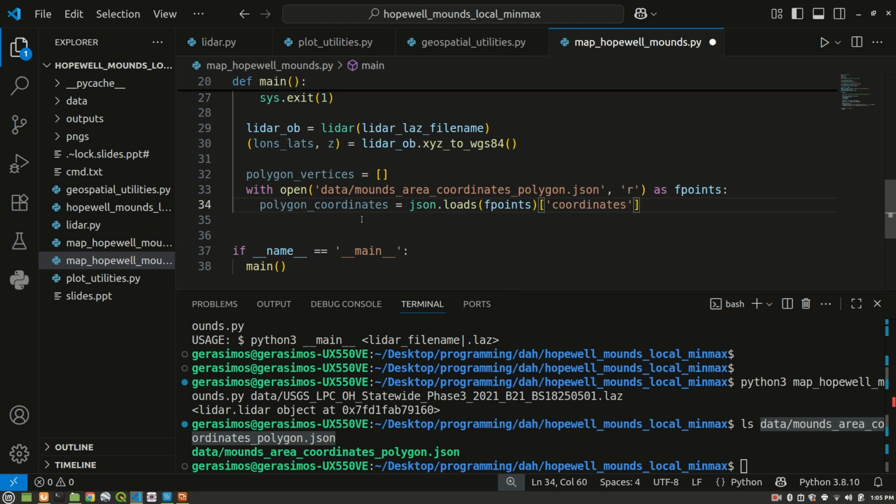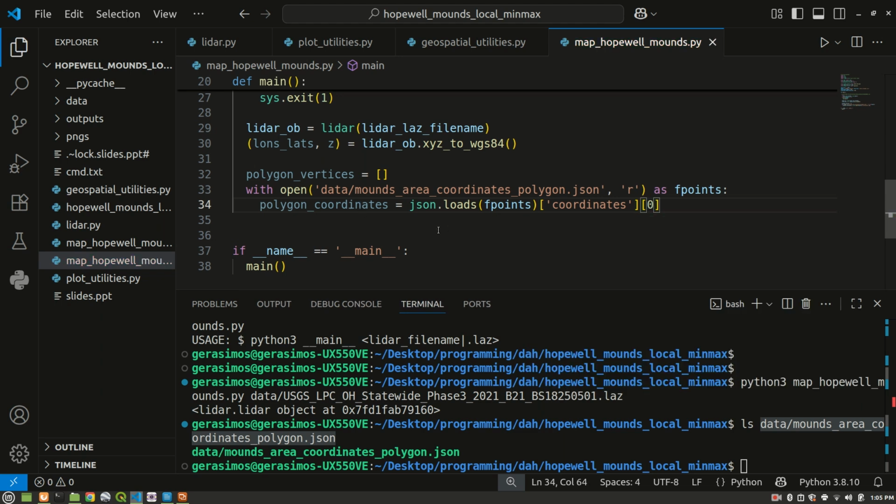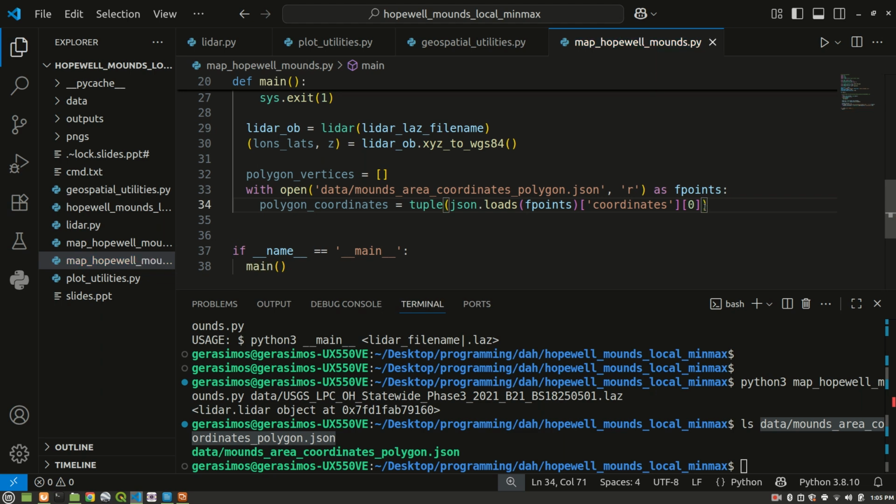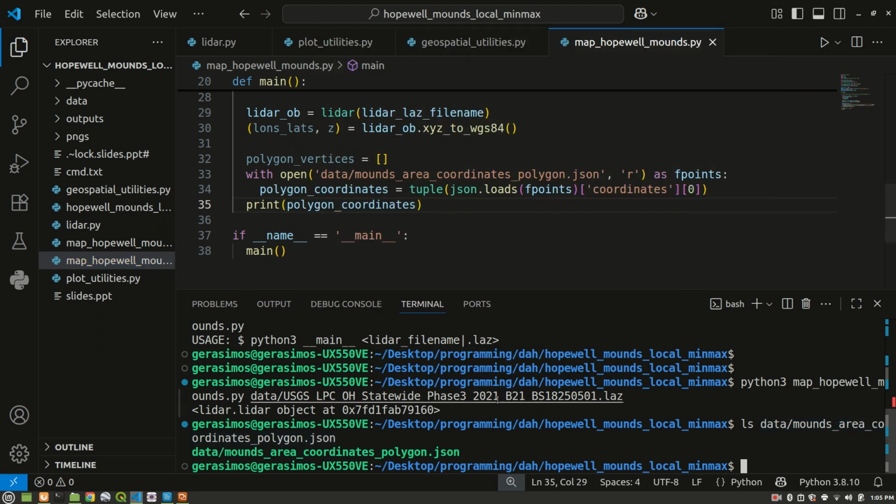It's going to be a hash or a dictionary, and we're going to grab the coordinates and the first element there, and then convert that to a tuple. Well, let's just print it out and see what it looks like. Polygon coordinates, let's print that out.